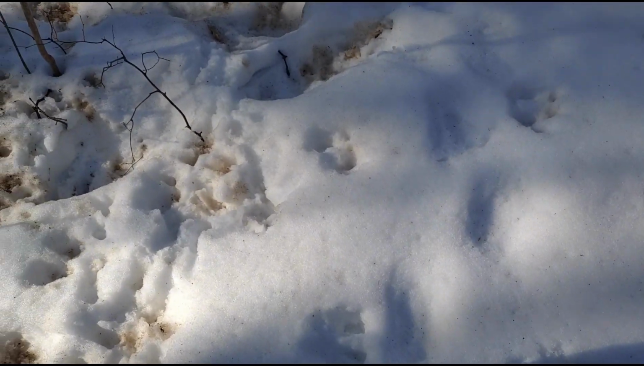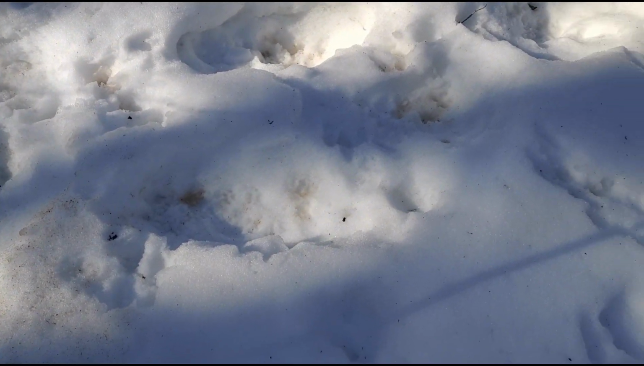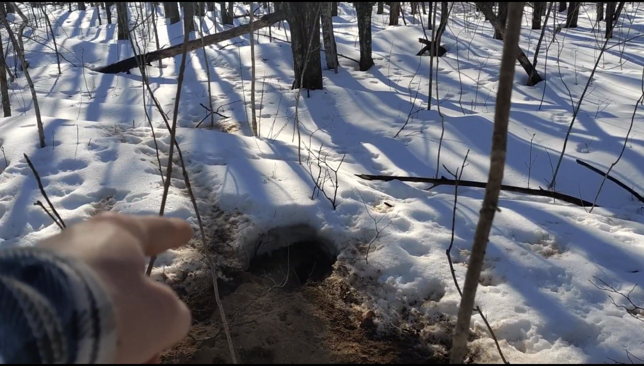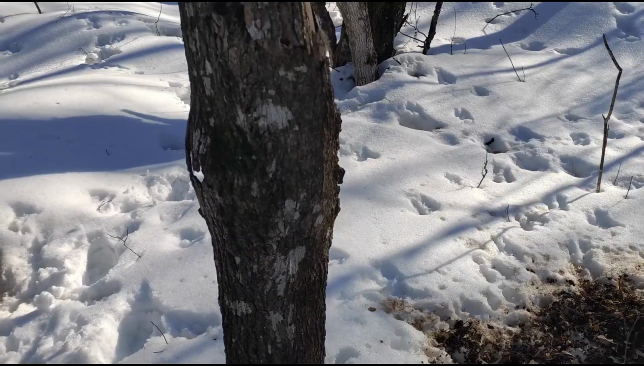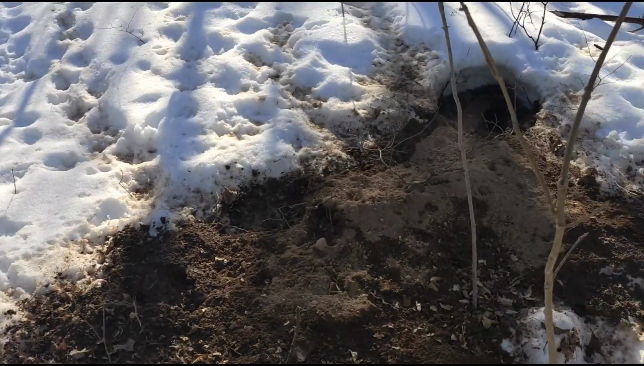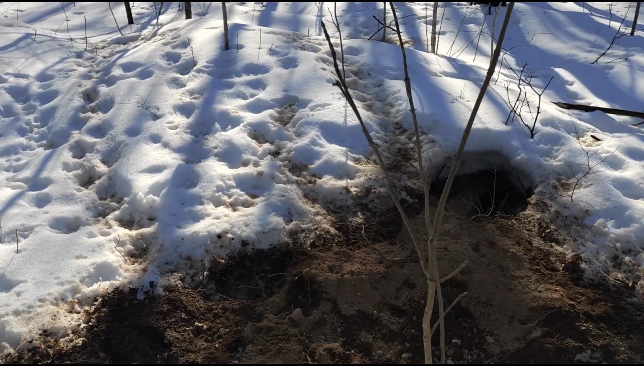Let's see if we can look at these tracks. We've got a lot of squirrel tracks, it looks like, but whatever it is, looks like it's coming in and out of right there and then going into there. So we have this tree right here facing the den. I think I'll put a camera up right here on this tree facing that den. We'll see what we can get.